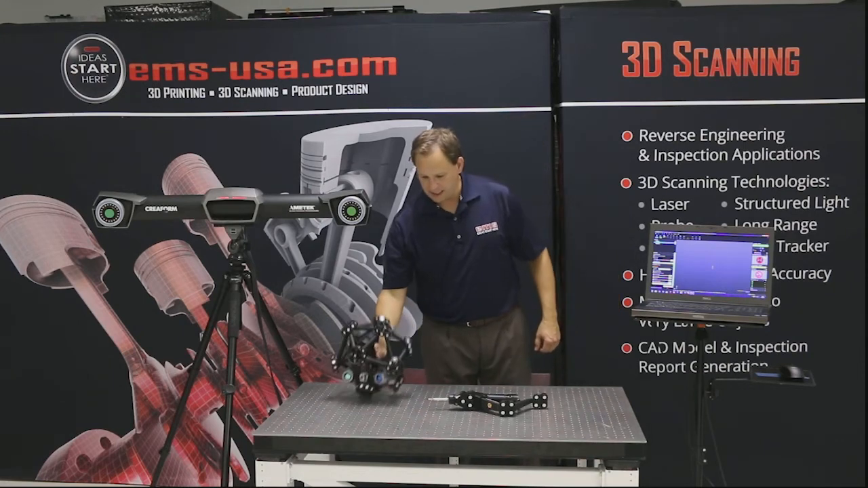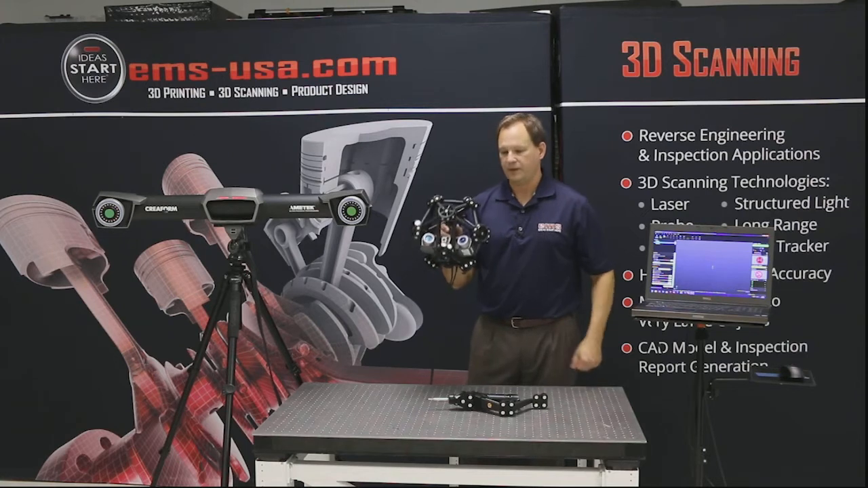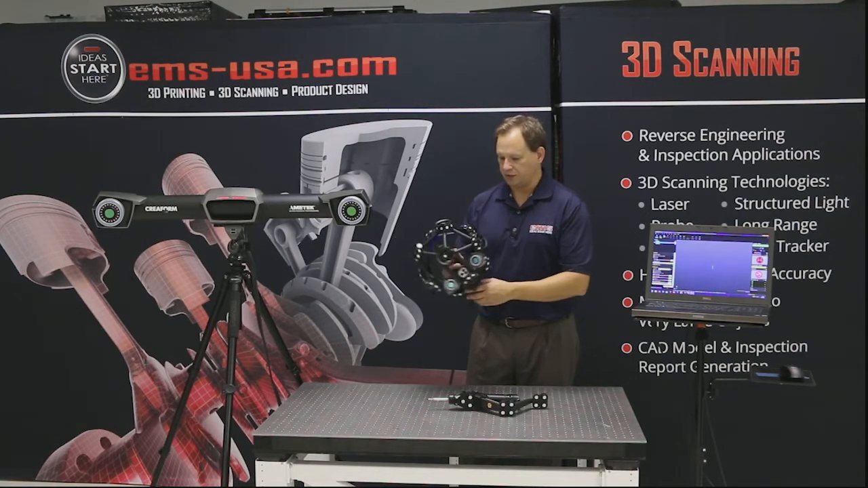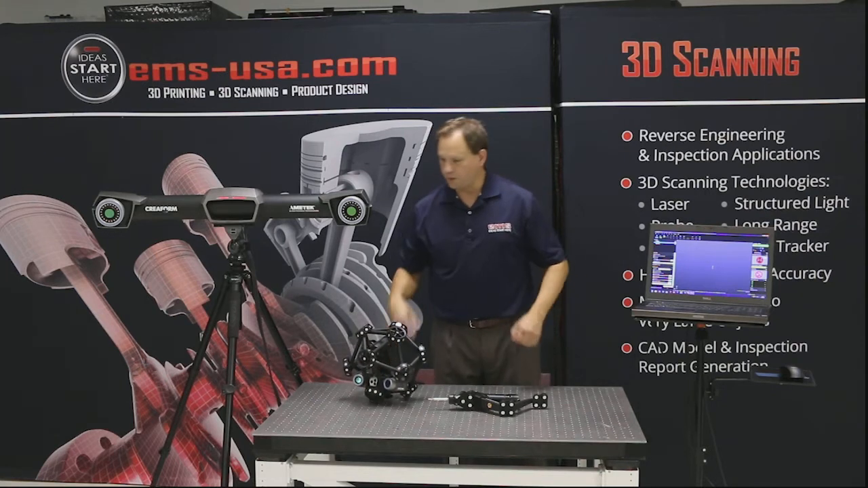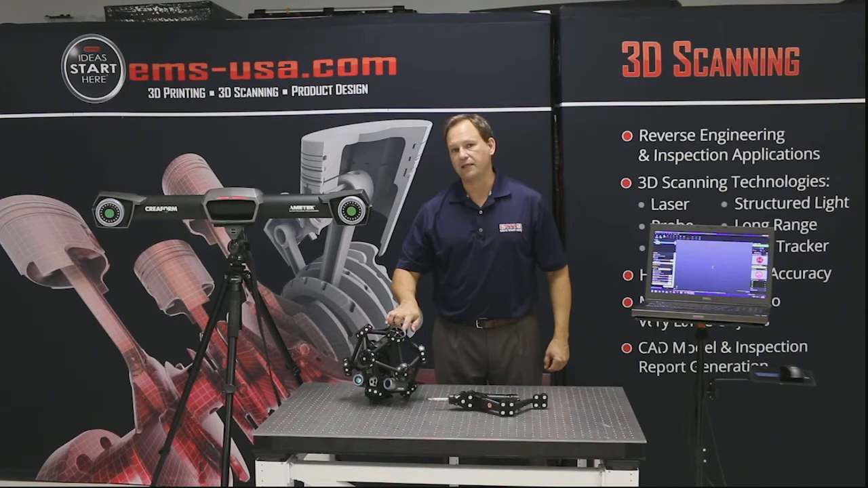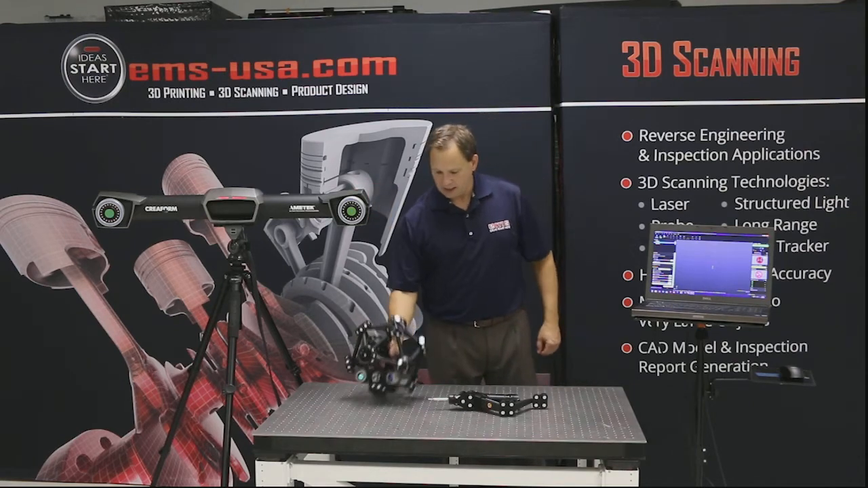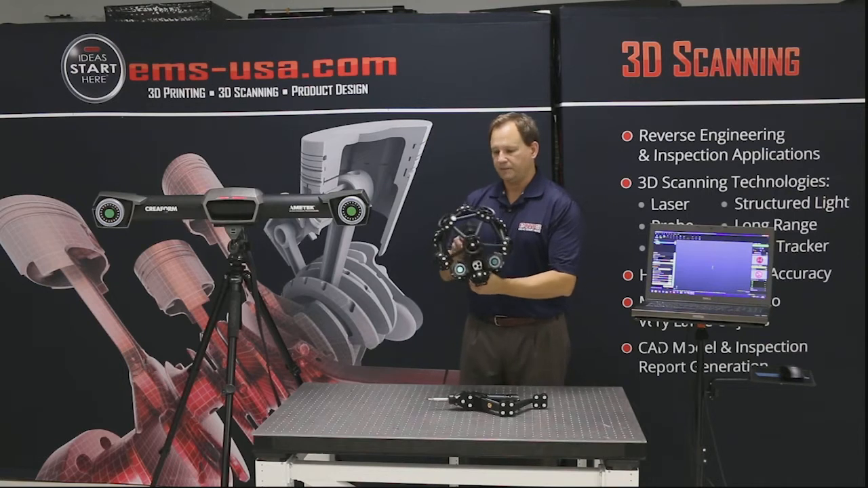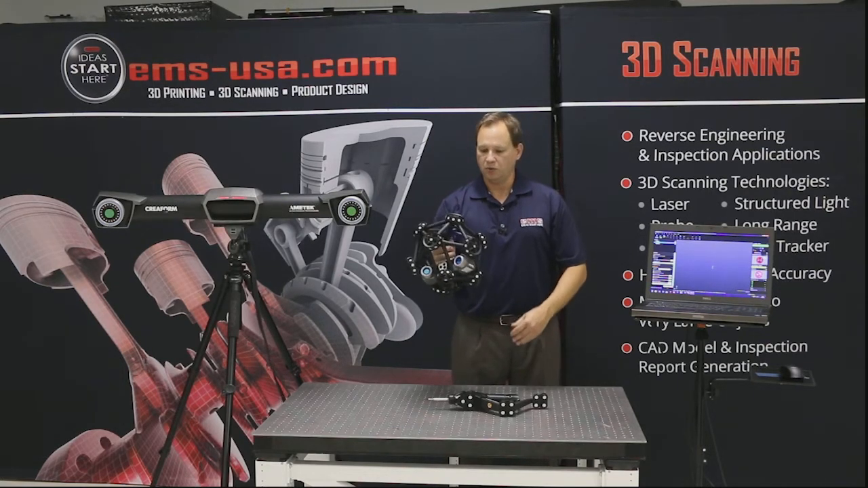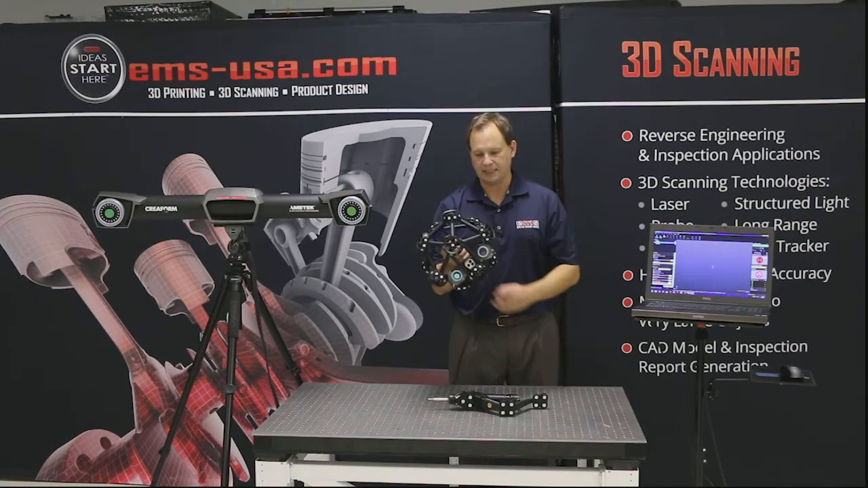So how it does that, if you notice on here, you see all these different round circles, or targets as we call them, or reflectors. Those infrared lights are shining out that light, and these are retroreflective targets, and lighting them up, the camera is seeing them. Now why you see so many on here is no matter what position I'm holding this in, the C-Track system should be able to see the targets on it.